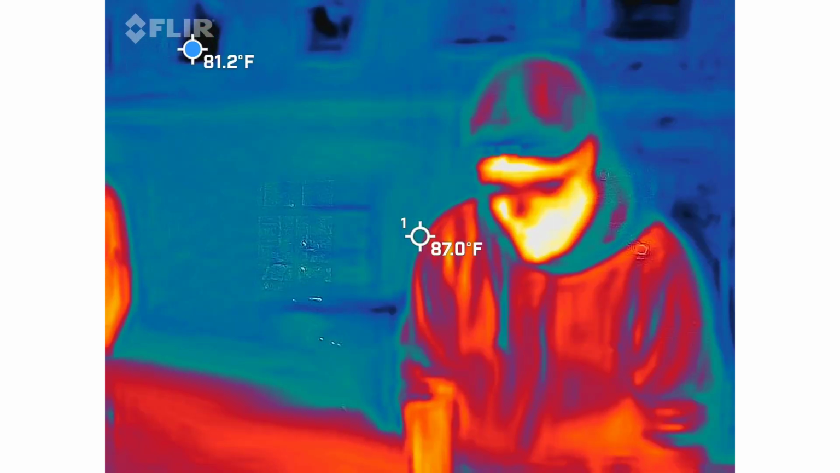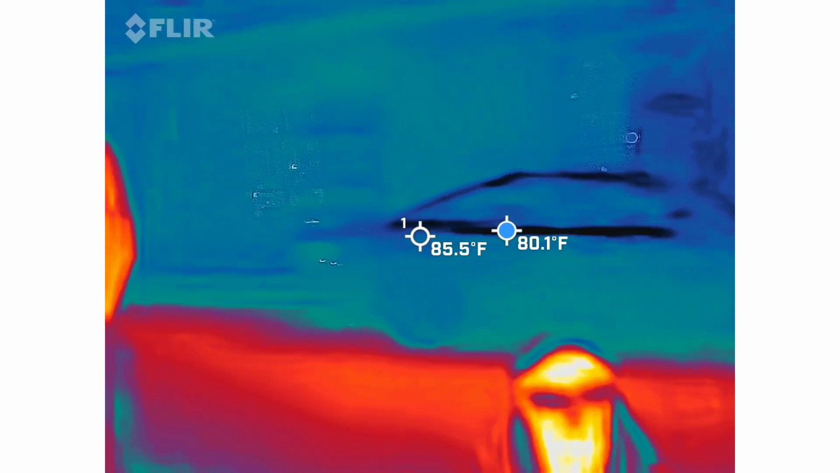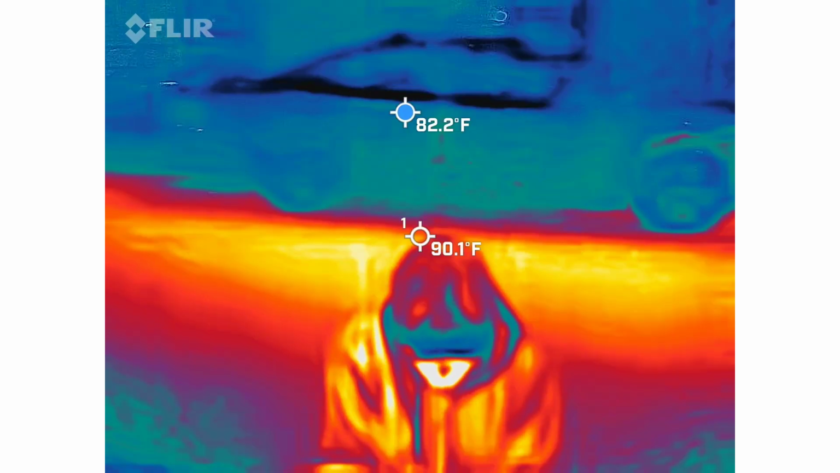Gotcha. So this is recording the entire thing. Yes. I took some shots earlier, so I apologize in advance to everybody in the party.